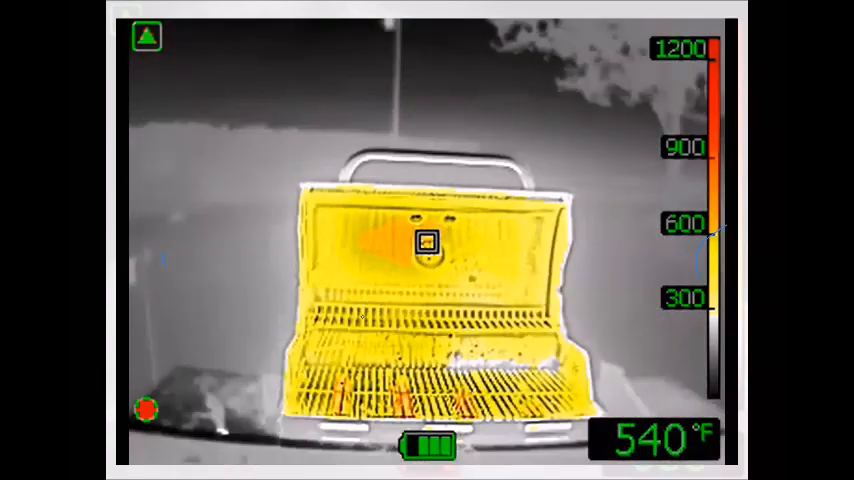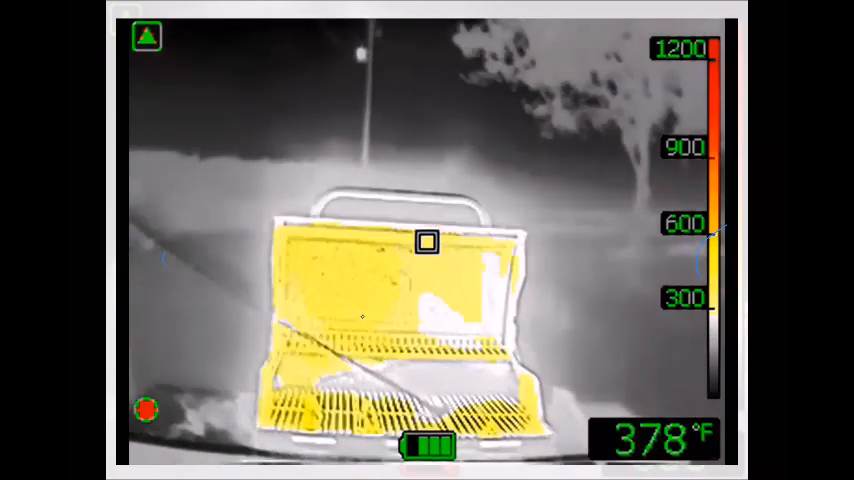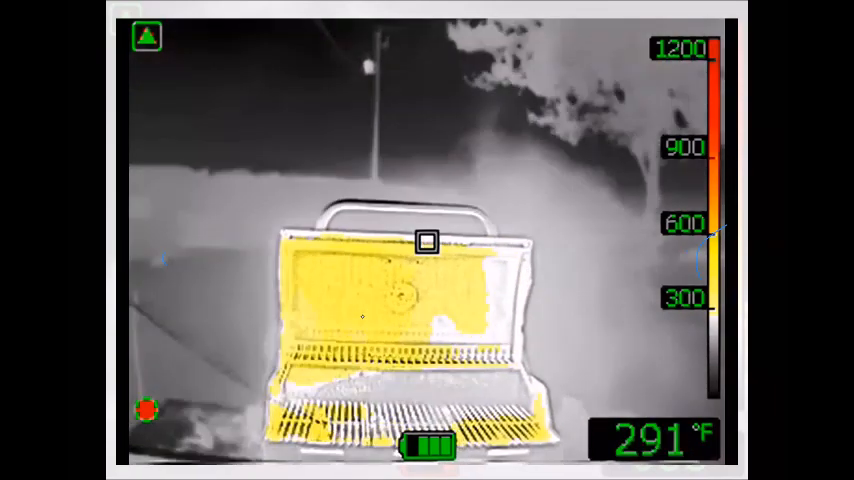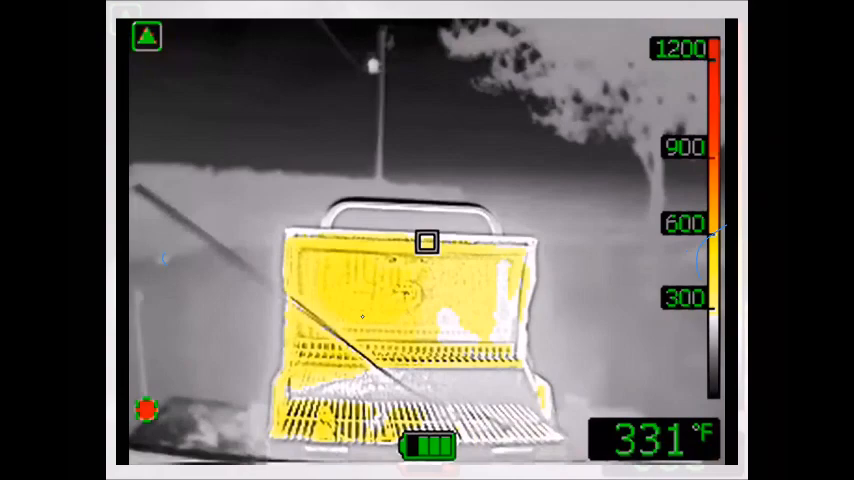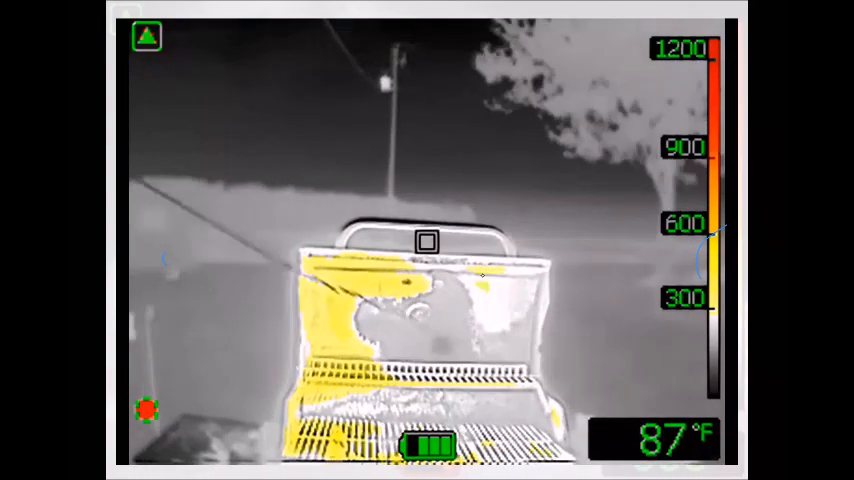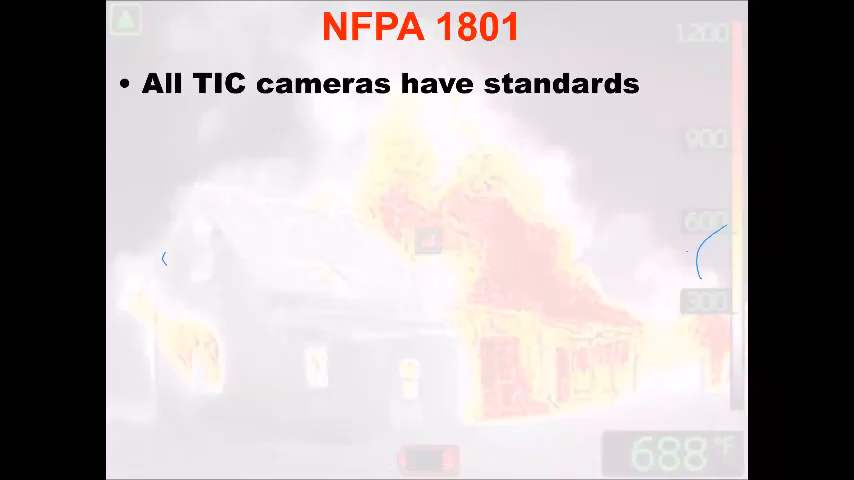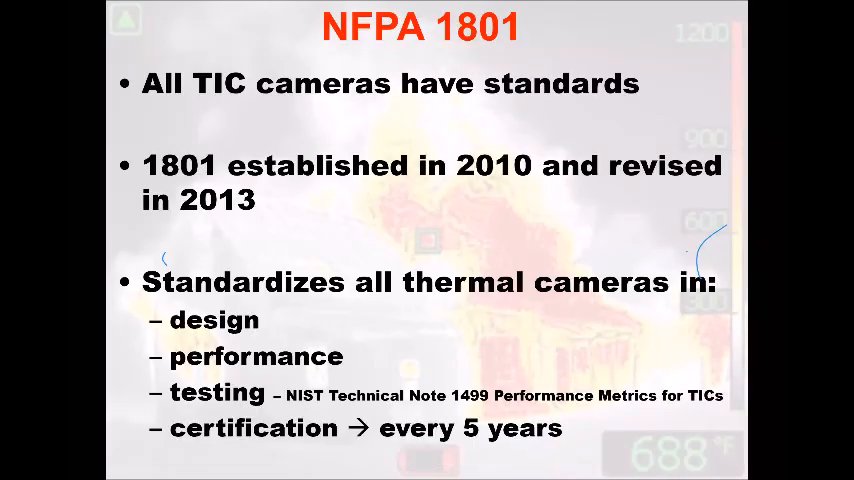We have to understand what our camera is doing and the specs and the metrics of it. It's just like auto extrication. You guys know if your tools can cut super ultra high strength steels or not. We know the details of our equipment. So we talked about 1801 a little bit.